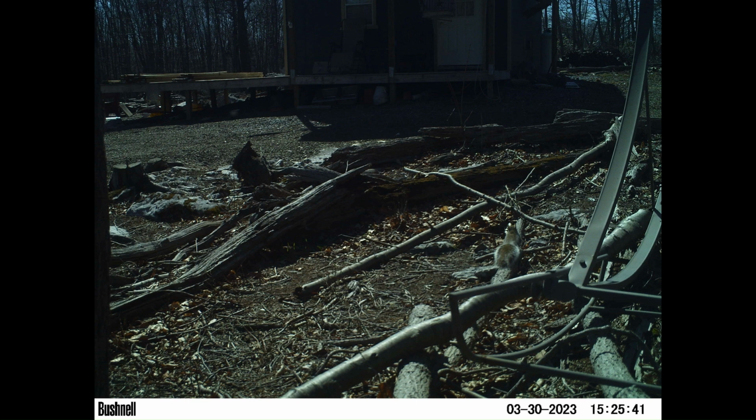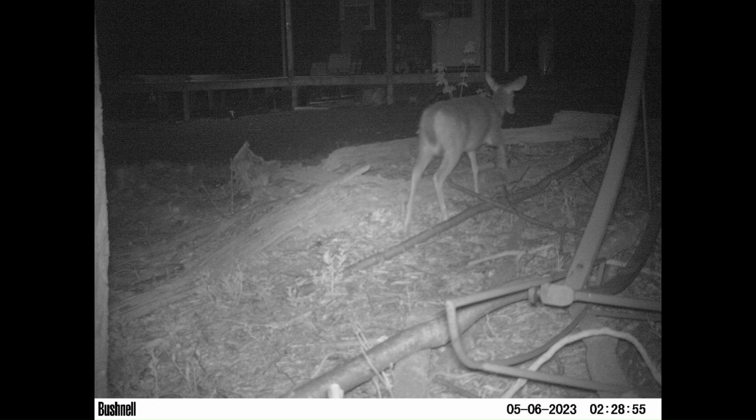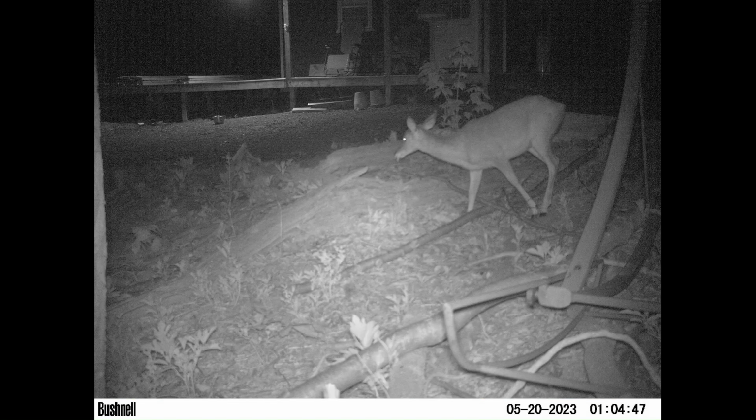Today we got a video here that I made out of the pictures that the camera took that are watching the front door of the cabin. And the puppies are feeding at this time, so you might hear them whining in the background of this video from time to time.